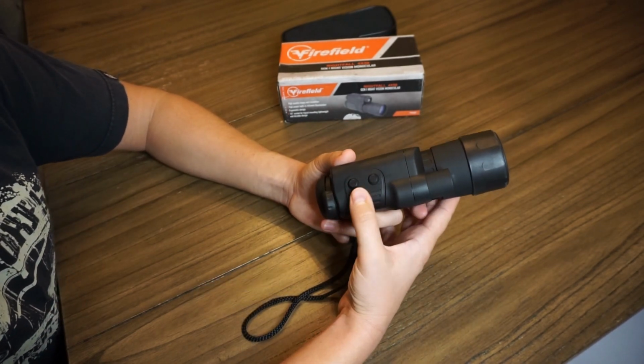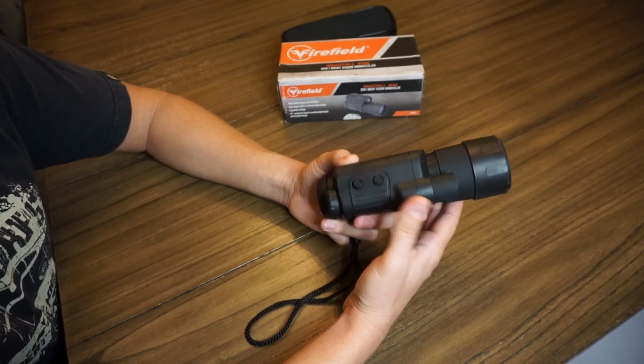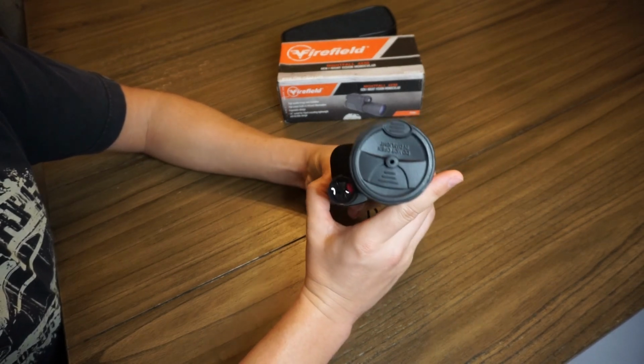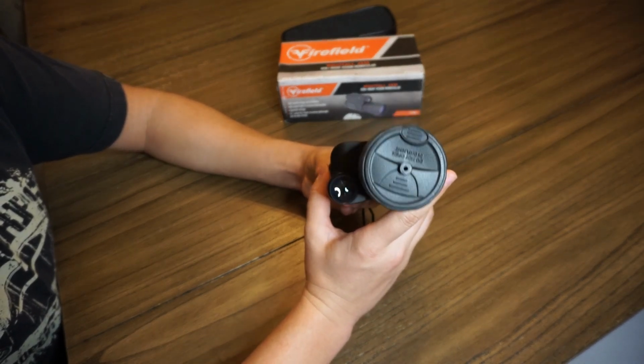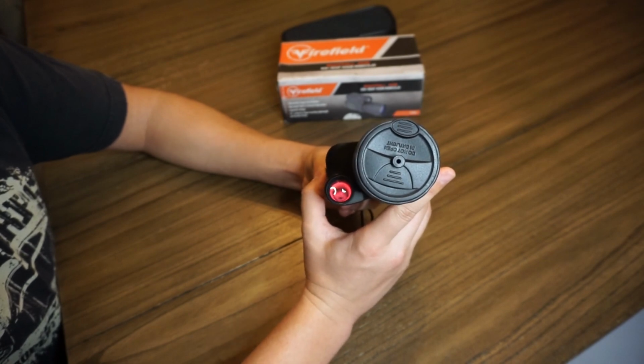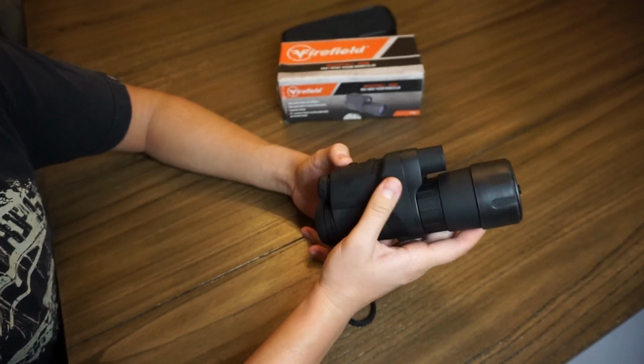It's got 2 switches on the top. One is just the on button and the other is the IR on-off mode. You might be able to see from the video, turning on the IR, no, you can't tell. Oh, you can. So it's on and off. You can't see it with the naked eye, but the camera can pick up when the IR light is on. Your phone can do the same thing.